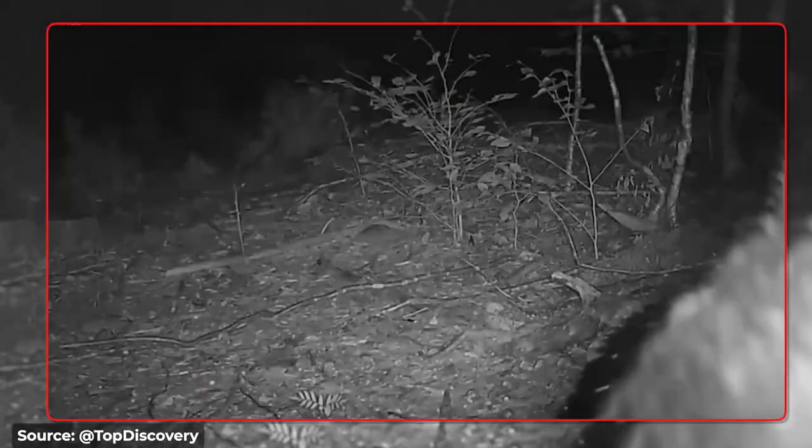This creature walked past the camera, and let me tell you, it was not a pretty sight. It had these furry legs and feet that looked like they belonged in a horror movie. One foot looked like it belonged to a person, while the other one looked like it was ripped straight from a werewolf movie. It was like a twisted combination of different animals, and it was not something you'd want to run into on a dark night.